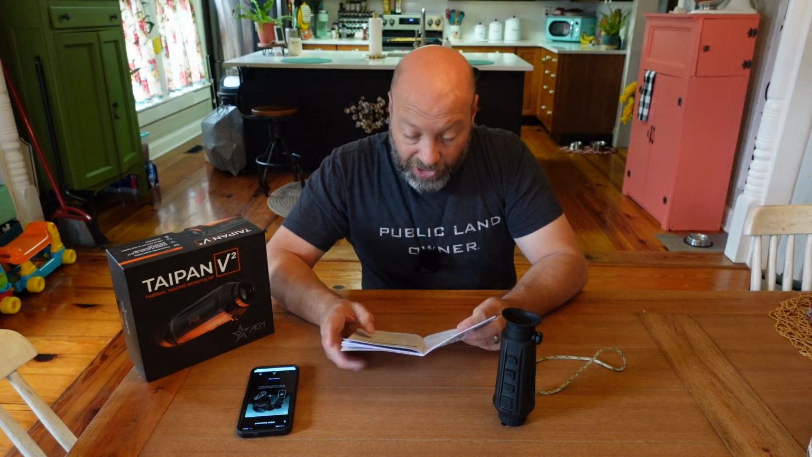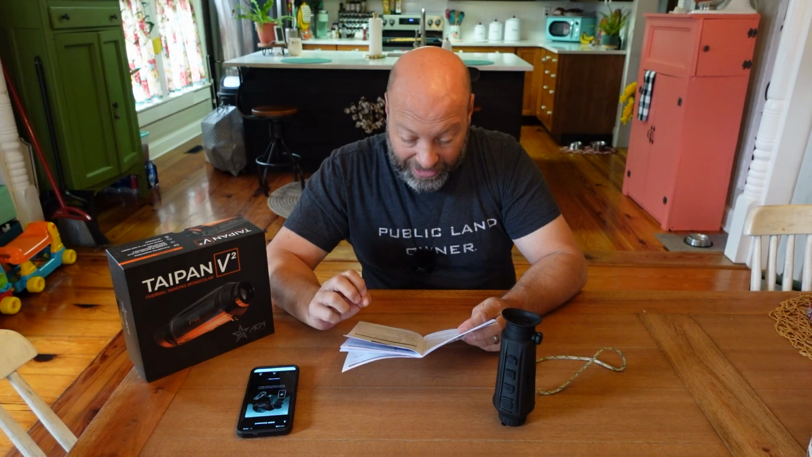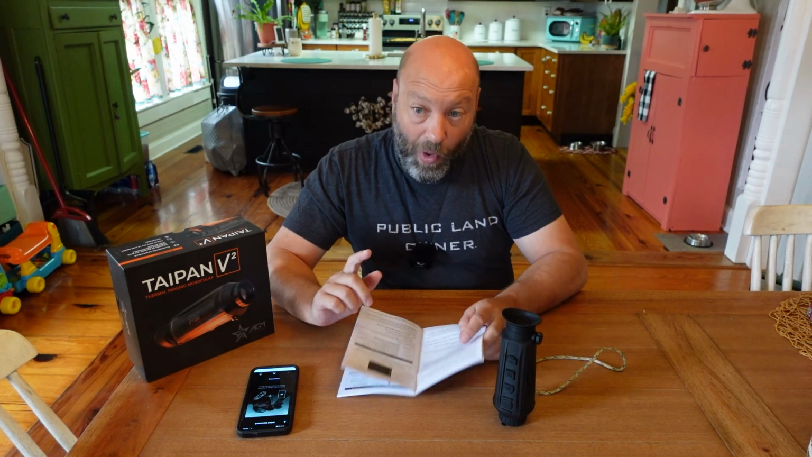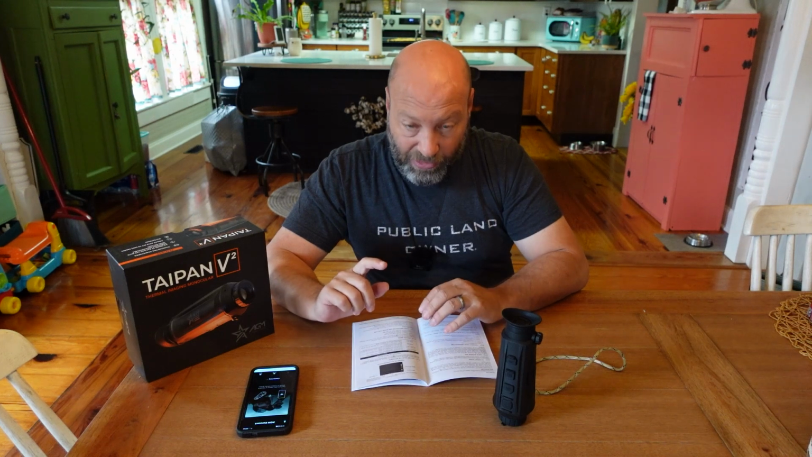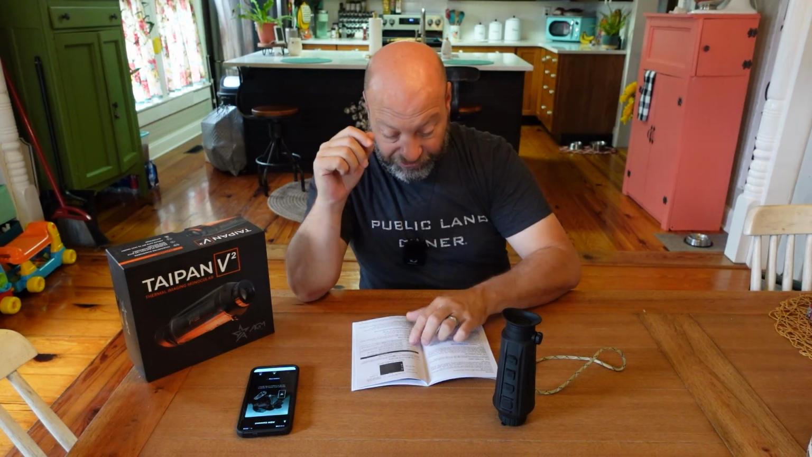All right, so the color palette in here, you have white hot, okay? The hot part of the display is white. The higher the temperature, the lighter the color. White hot is my favorite. I use white hot the most because it just jumps at me, but everything is basically gray for the most part as you're looking at it. When you see something with a thermal signature, boom, it's like glowing, like literally glowing, not just white. I mean, it's glowing. You'll see it in the pictures here.